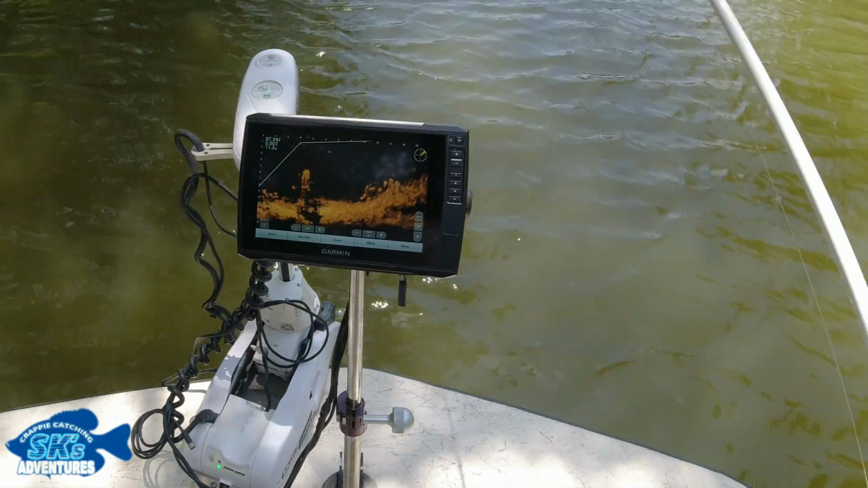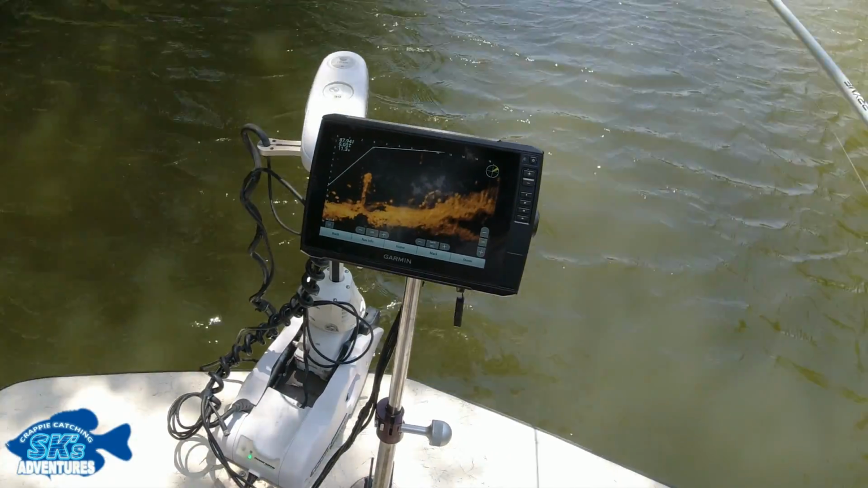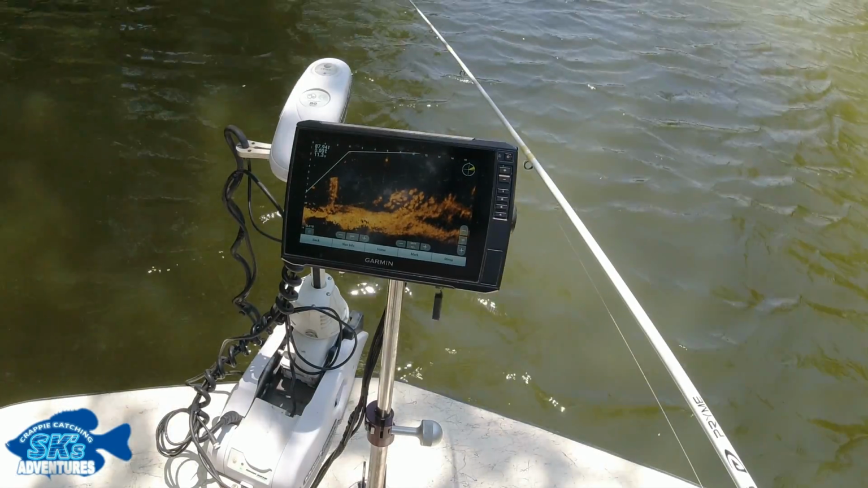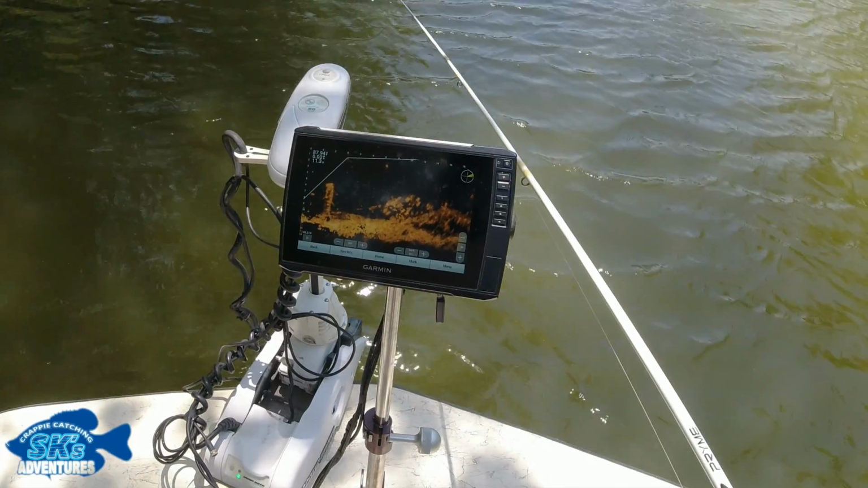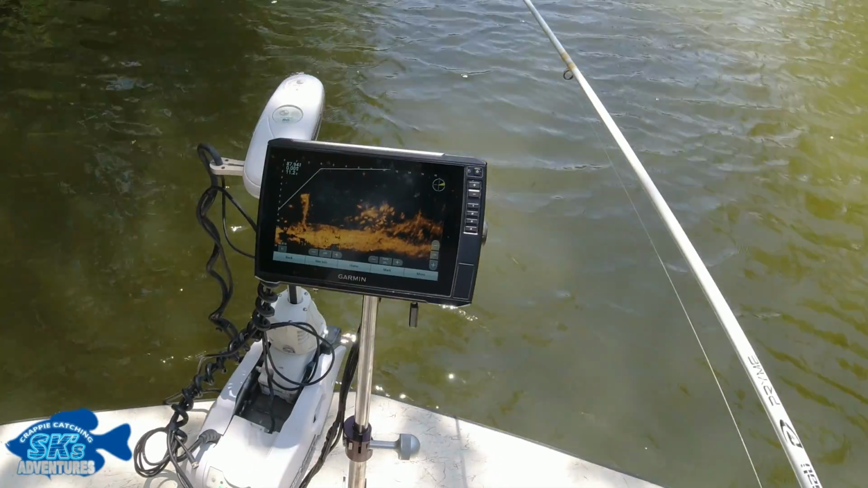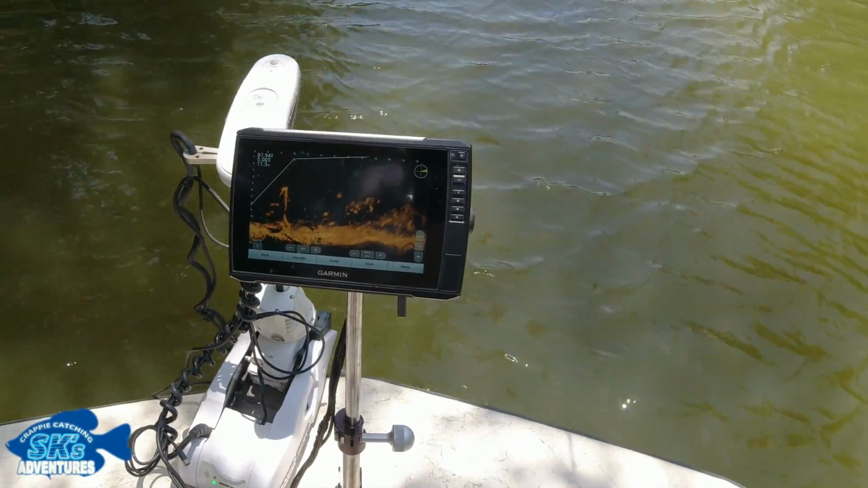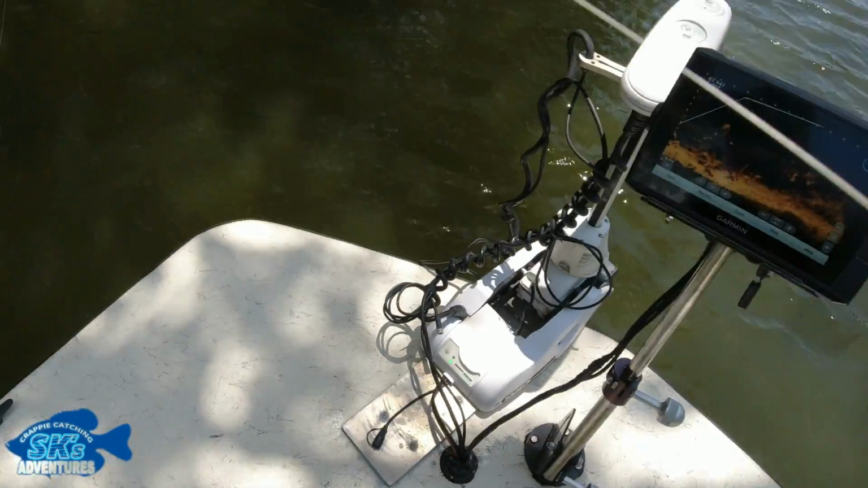Now I will tell you, once you do get it dialed in, what I have seen is that the bottom hardness of the area that you're fishing makes a big difference also in the settings that you're going to need. But what I've found also is that there are two settings that I'll mess with on a very soft bottom and a very hard bottom. And those two settings that I've been adjusting is the ghost reject and the gain. On a harder bottom, it requires less, and on a softer bottom, it requires more.